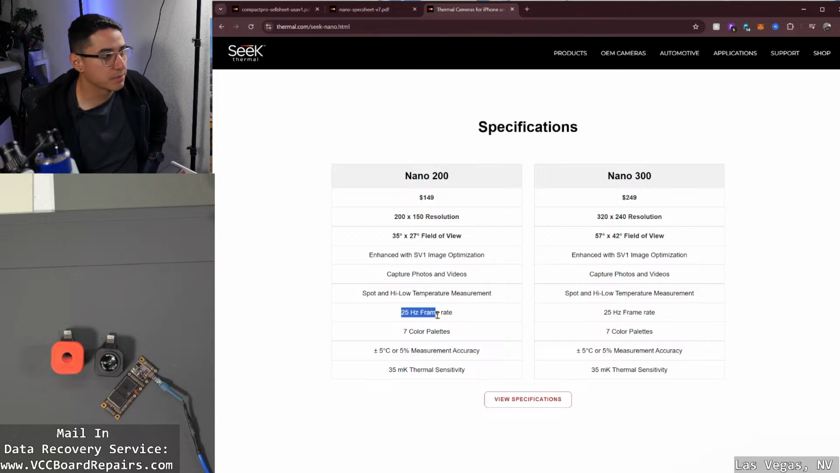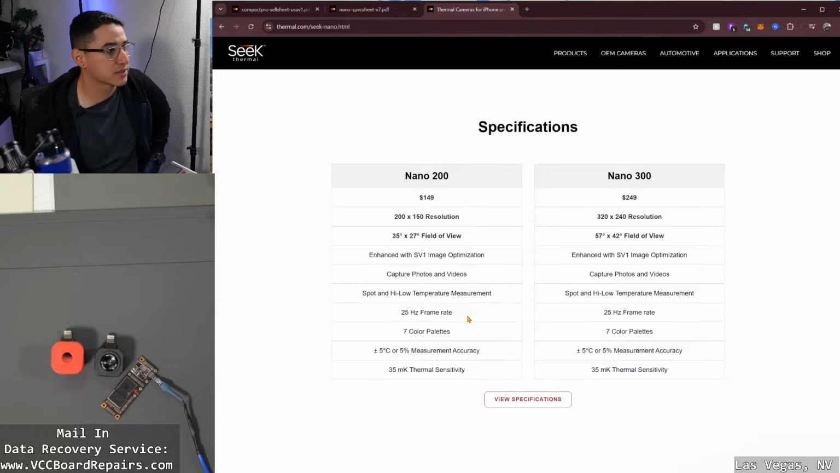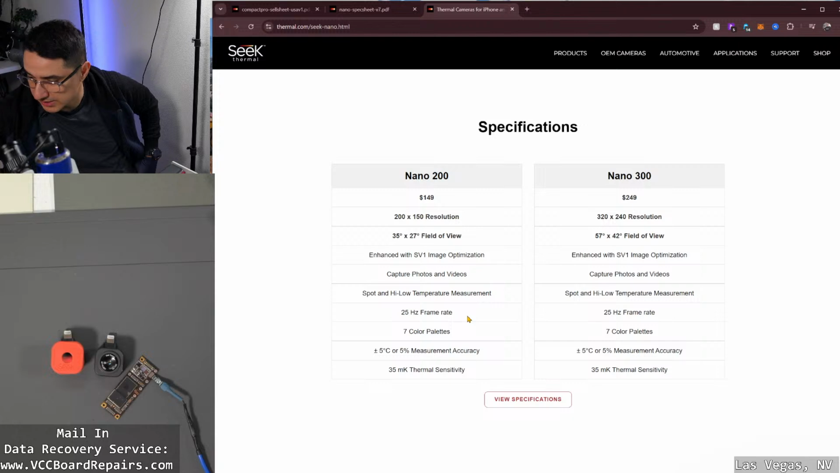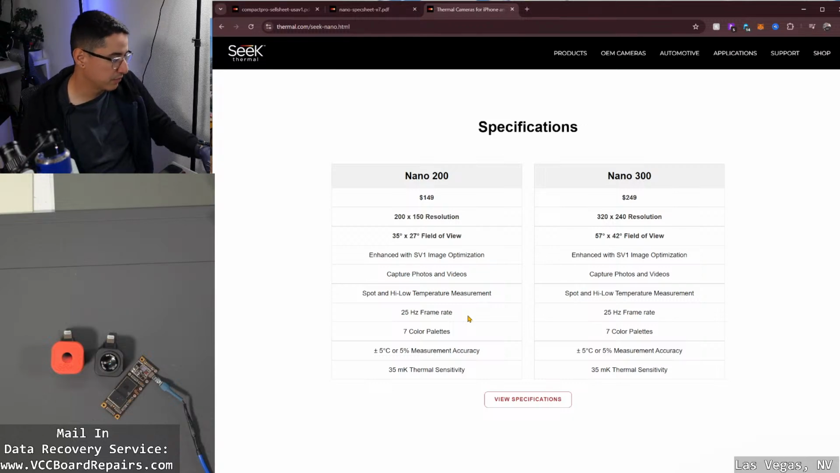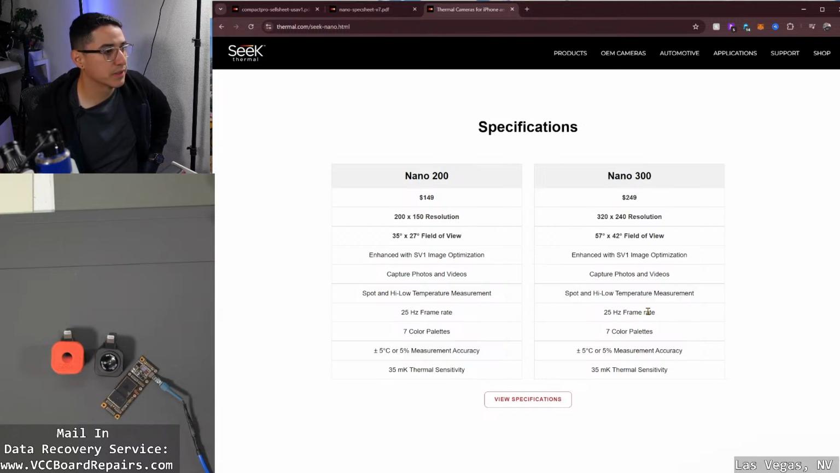So this is the biggest complaint about the Seek Compact Pro, at least my version, is 9 Hertz. So when you're moving the object around under a thermal camera, you're gonna see a delay or a lag, which some people say matters for board repair because if you don't catch that heat spot right away, then you might miss it, although I've literally never had that issue. This one is 25 Hertz, and that's for both. So there's no downgrade depending on which one you buy. Really, it's just the resolution. So we'll be looking at that.